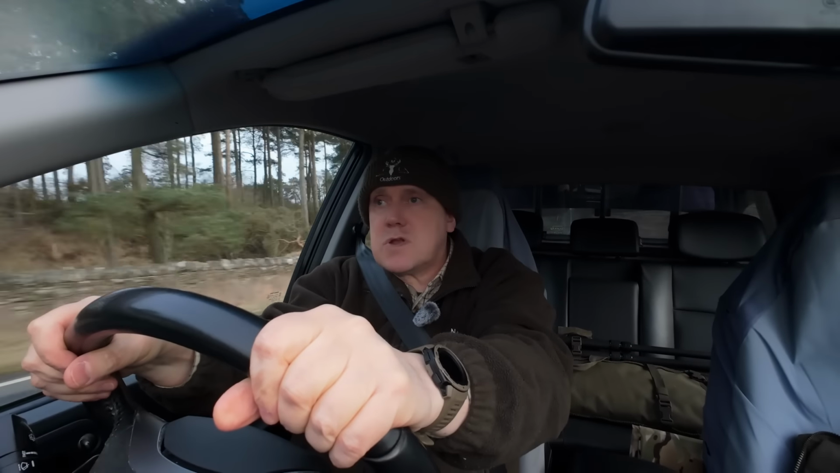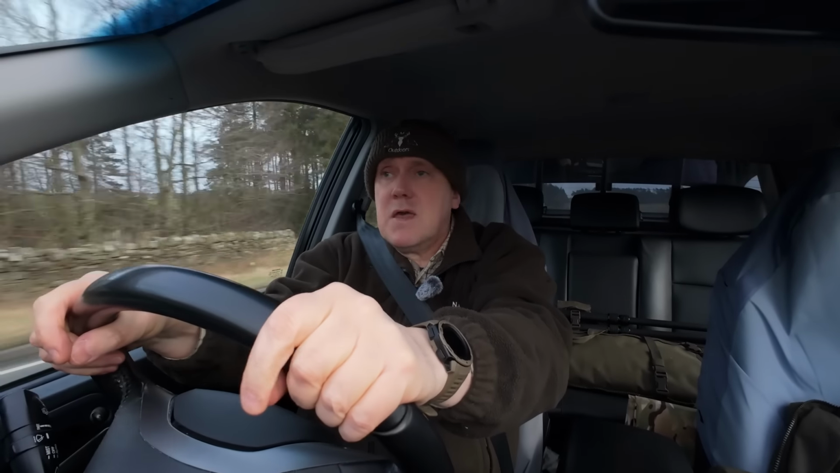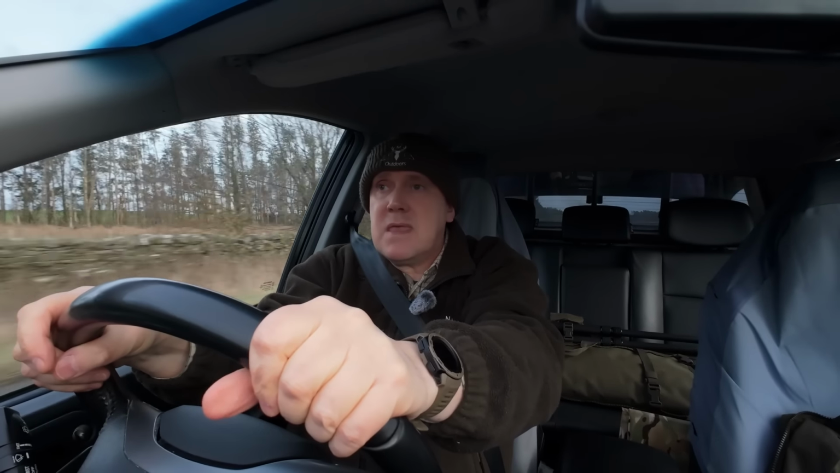I'm using all the usual gear. I've got the monster rifle out with me tonight, the Tikka T3X Ace target. Yeah, what a beast. Cracking rifle though.